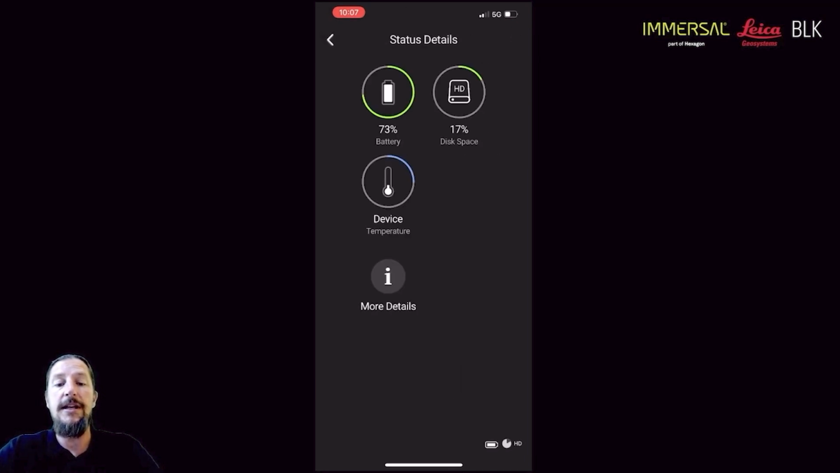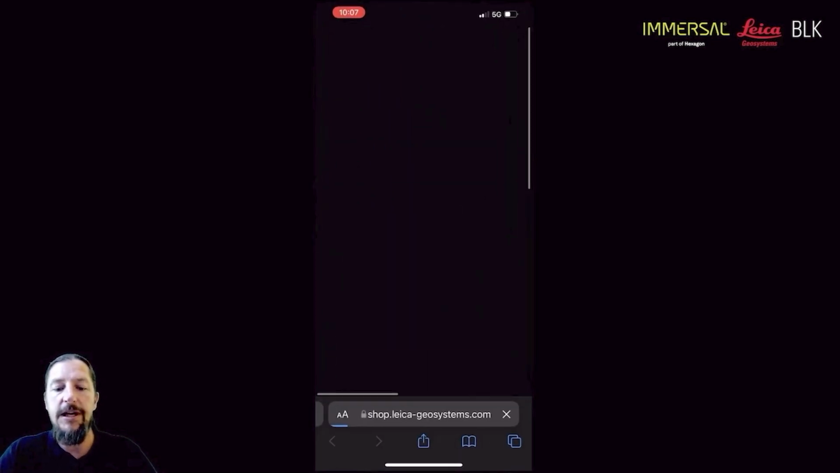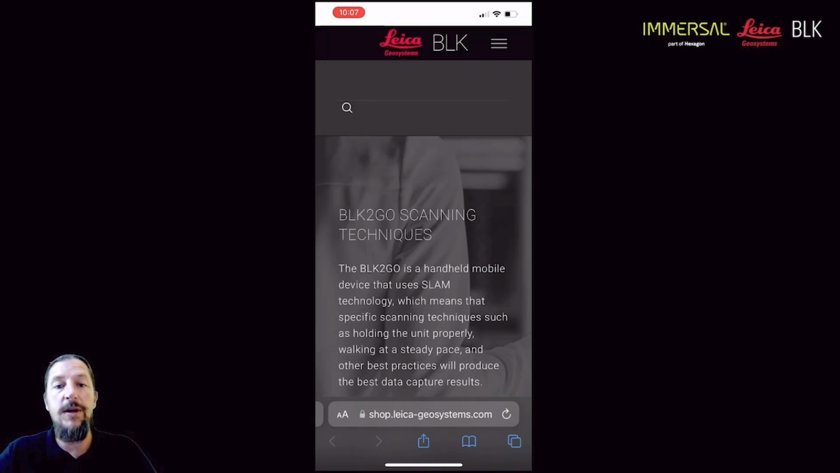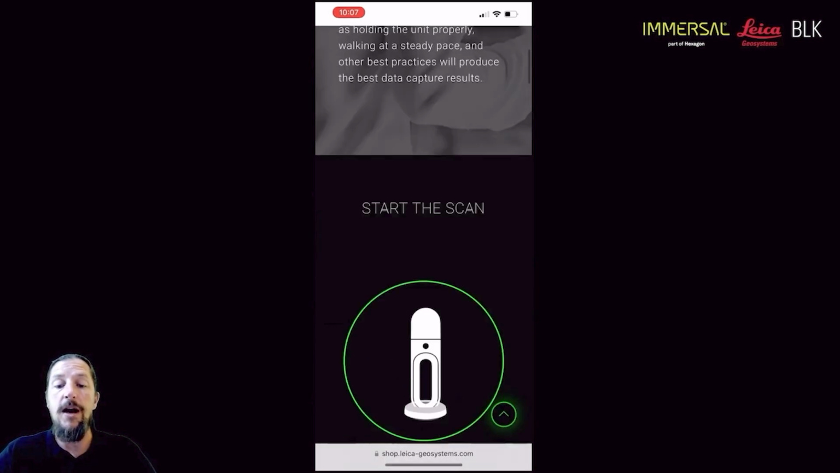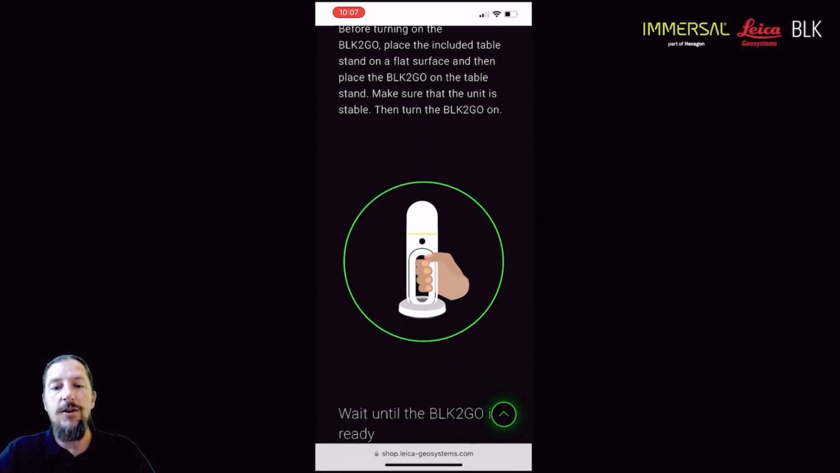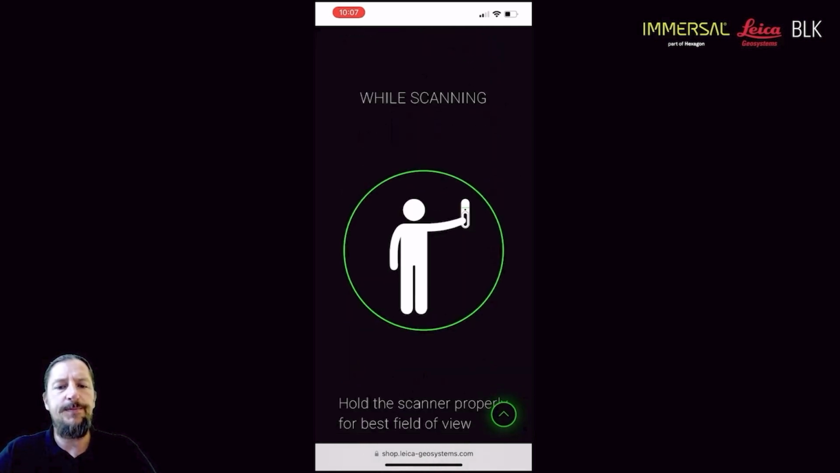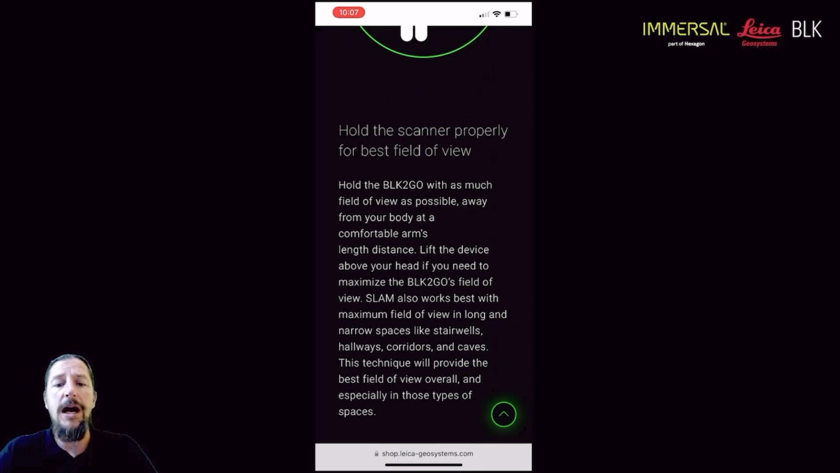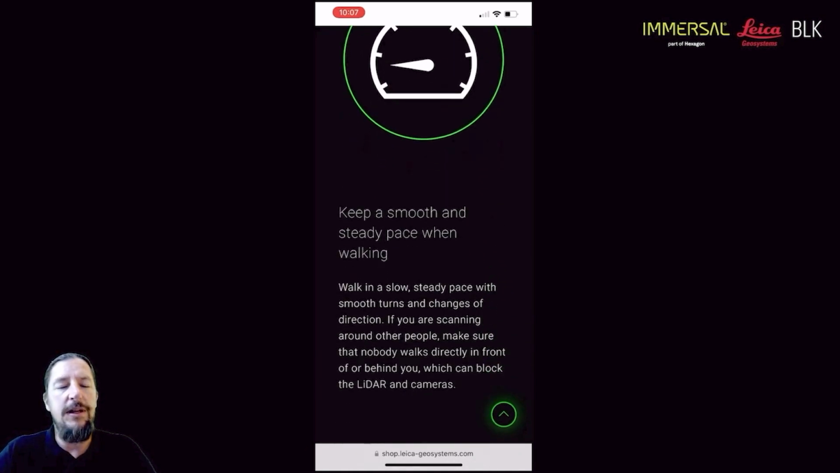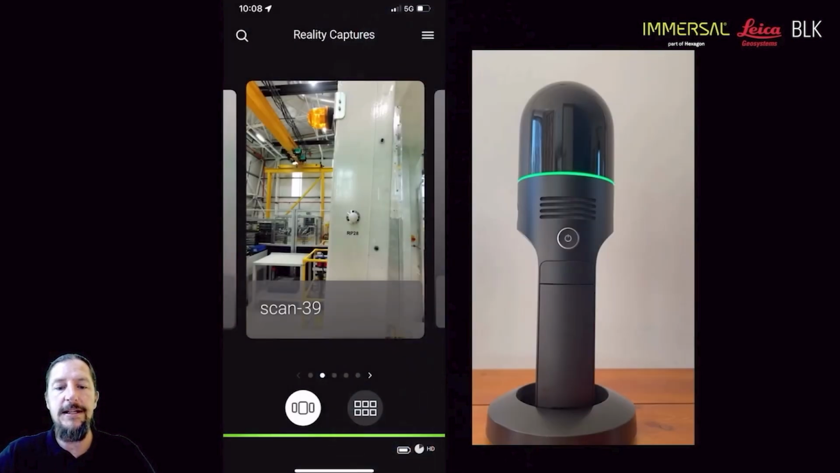And then lastly, you can also see how to scan. All these things that I'm talking about now in a bit of a summary, you'll be taken to a website where you can actually scroll through how to start a scan, what to do when the scan starts, how to approach certain environments, wait until it's ready before you pick it up, what to do when you walk, how to walk with it properly, how to walk smoothly with it. There's a couple of nice little tips. We'll go through that in a little bit more detail.